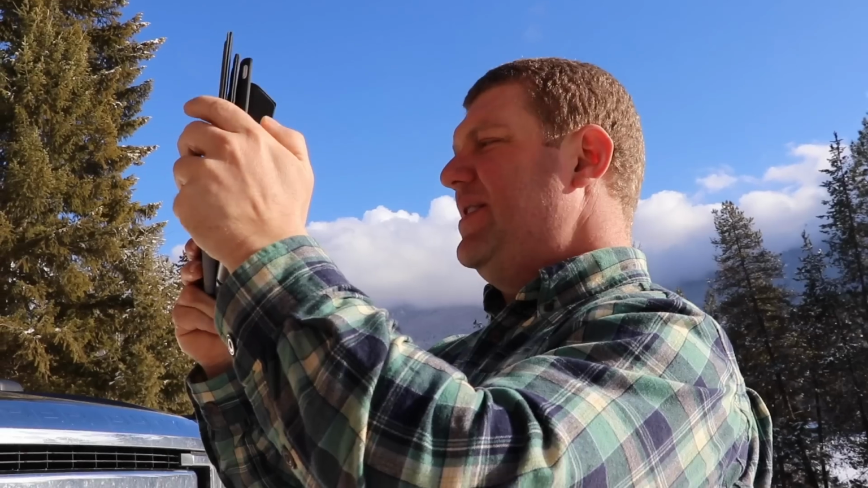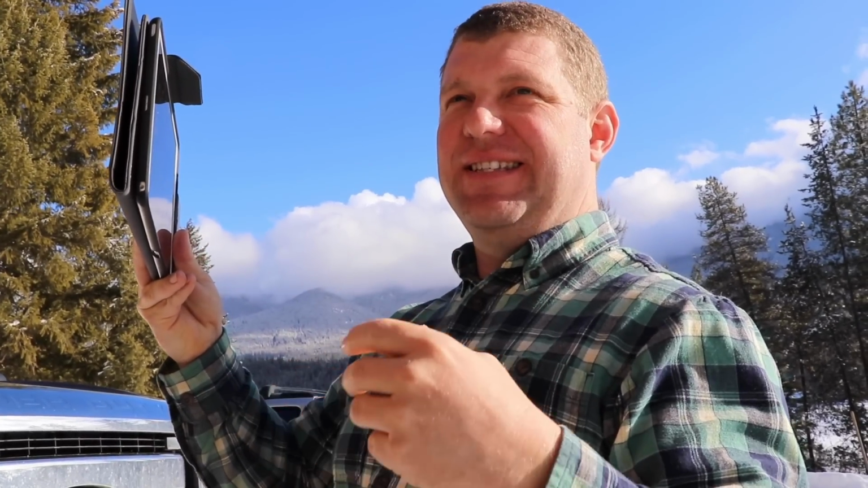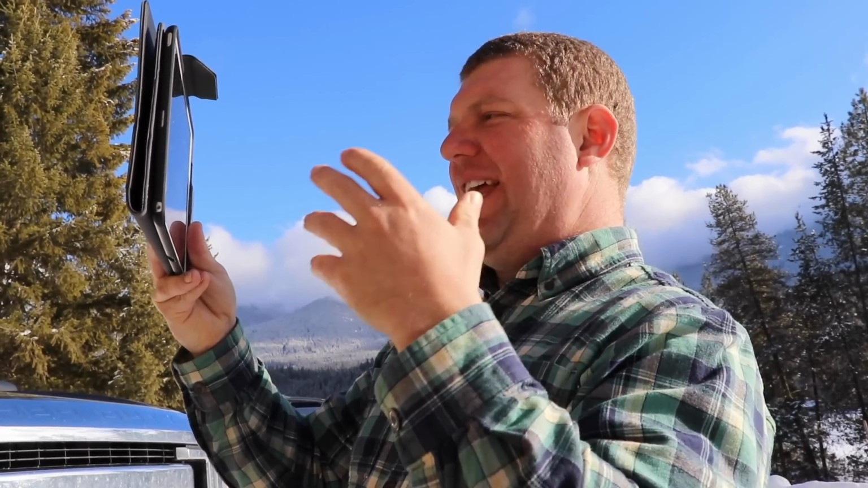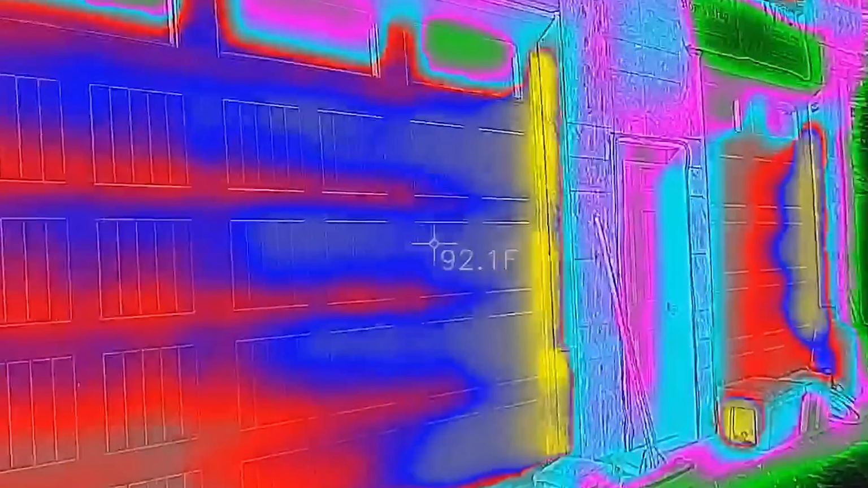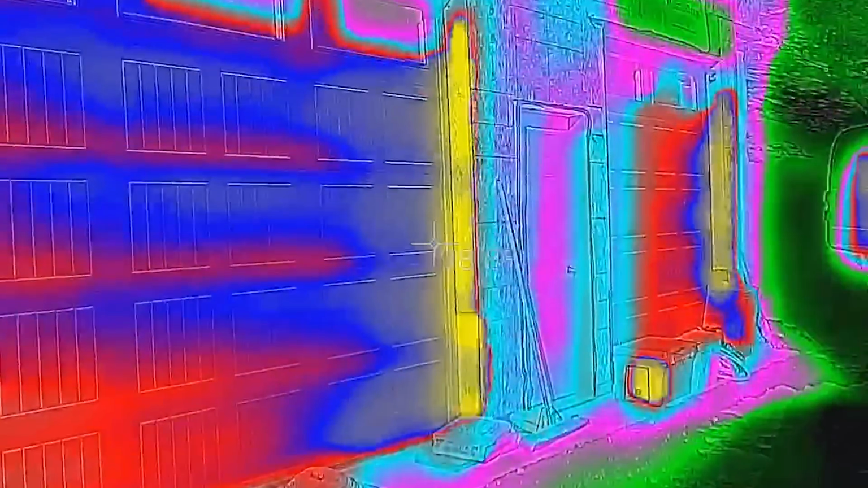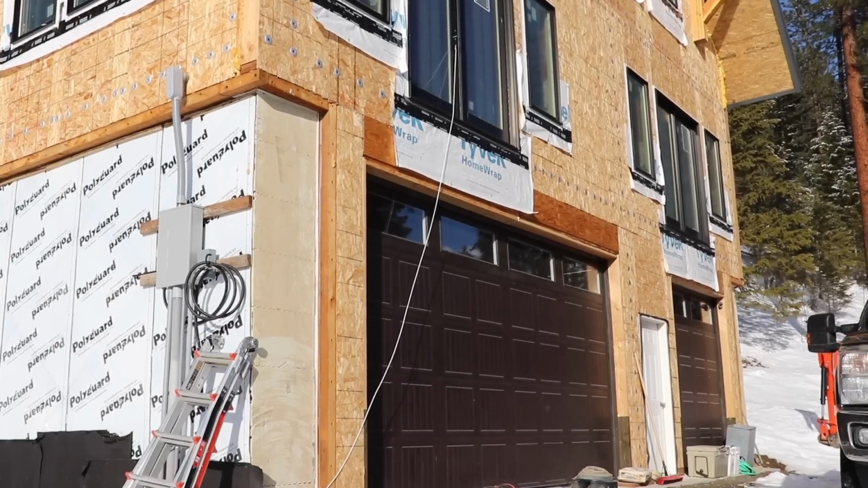Oh, yeah. There is one weakness to this camera, though, and that is that it only gives you information. It doesn't tell you the problem, obviously. So, for example, we're looking at the front side of our house, and if you didn't interpret this image correctly, it looks like we're losing a lot of heat through the garage doors. And that's actually not true. The garage doors are dark colored, and the sun is actually warming them up through radiant heat.